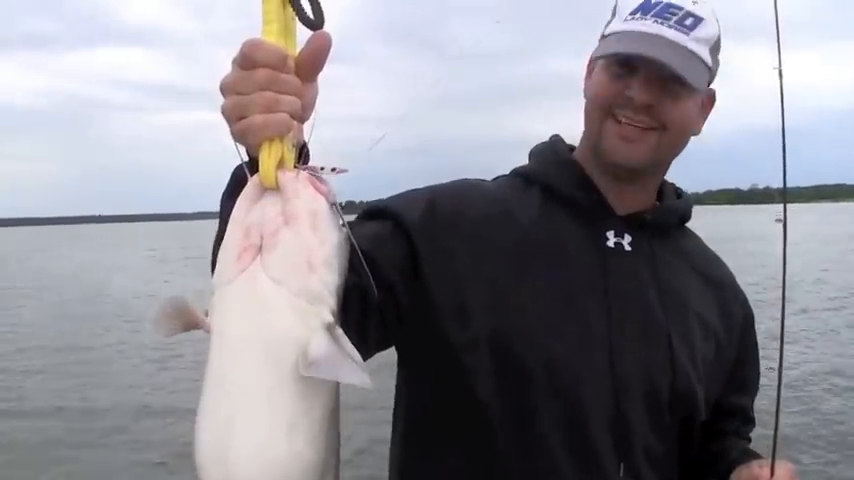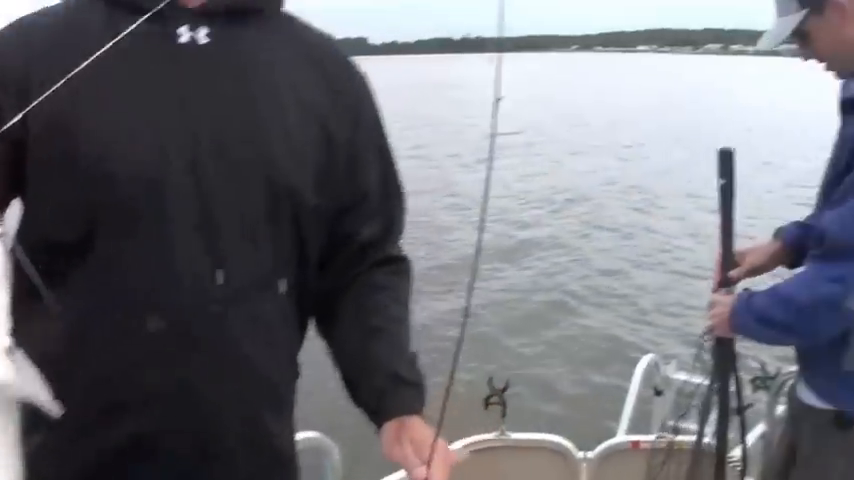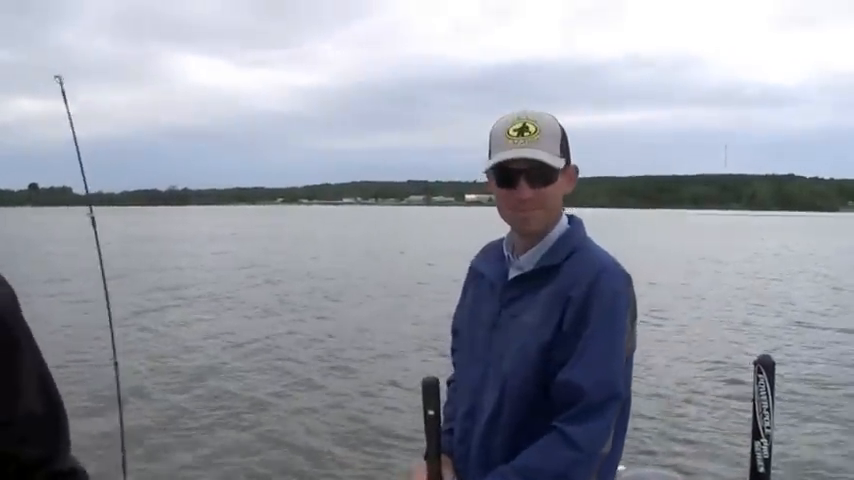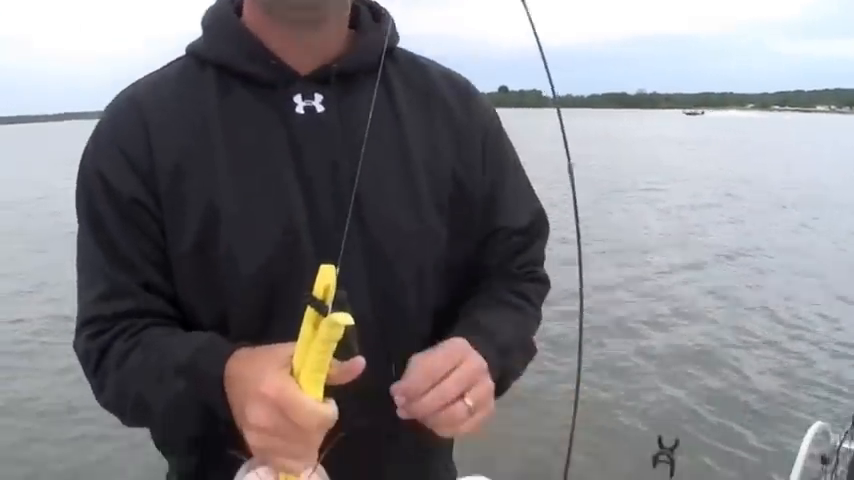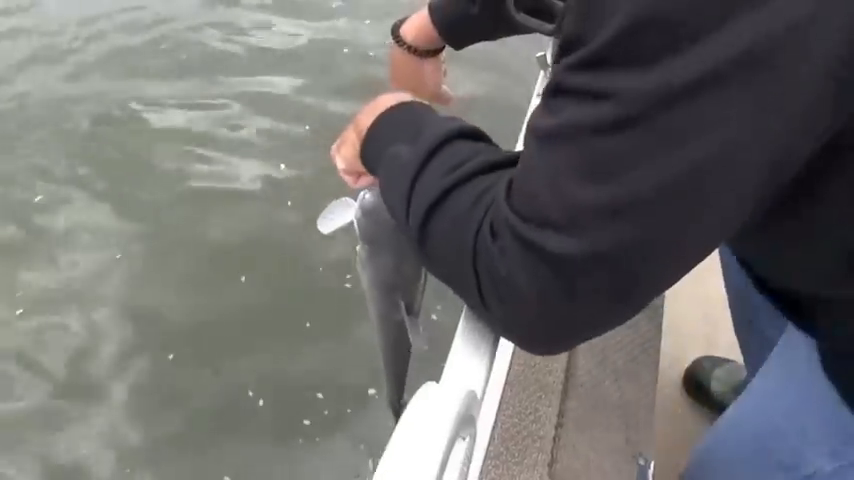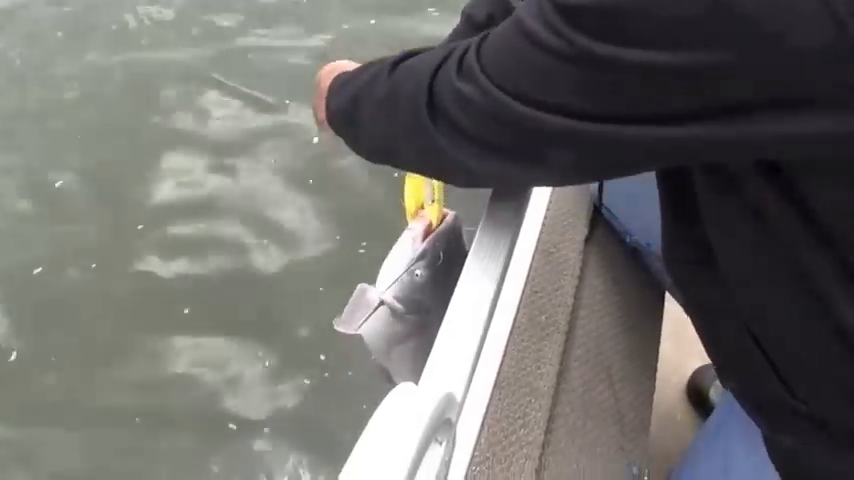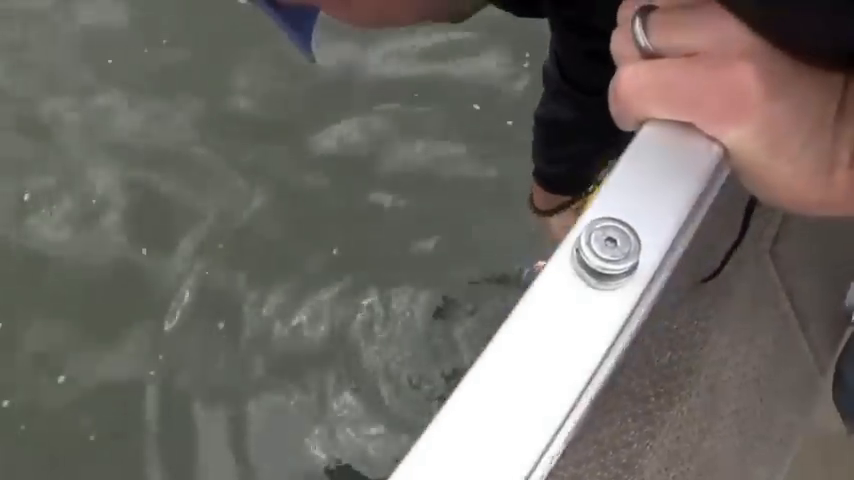Well, we're gonna go ahead and unhook that fish today and set him free. Lance, nice job on the net. And we'll talk to you a little bit about this bendable minnow here in just a second. Let's cut him loose and talk a little bit about that bendable minnow. Down he goes.